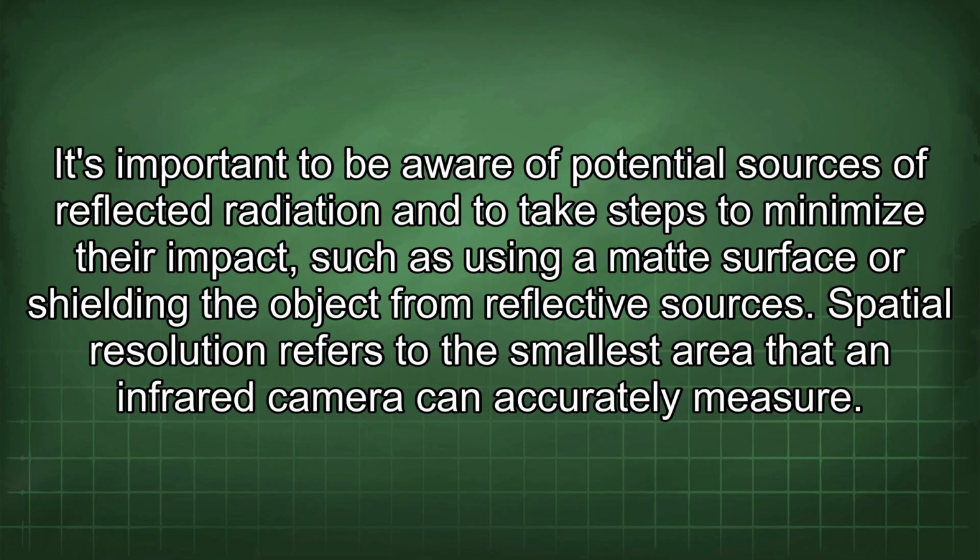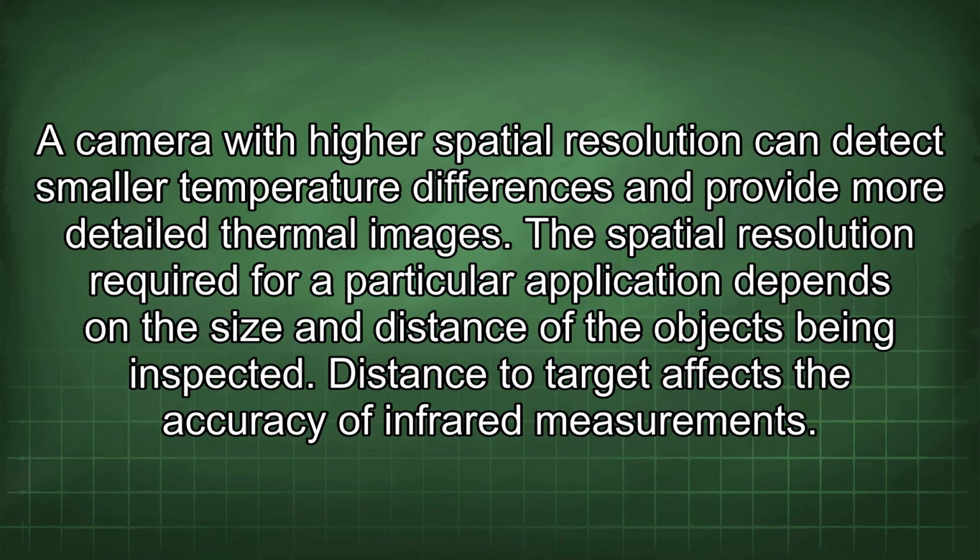Spatial resolution refers to the smallest area that an infrared camera can accurately measure. A camera with higher spatial resolution can detect smaller temperature differences and provide more detailed thermal images. The spatial resolution required for a particular application depends on the size and distance of the objects being inspected.